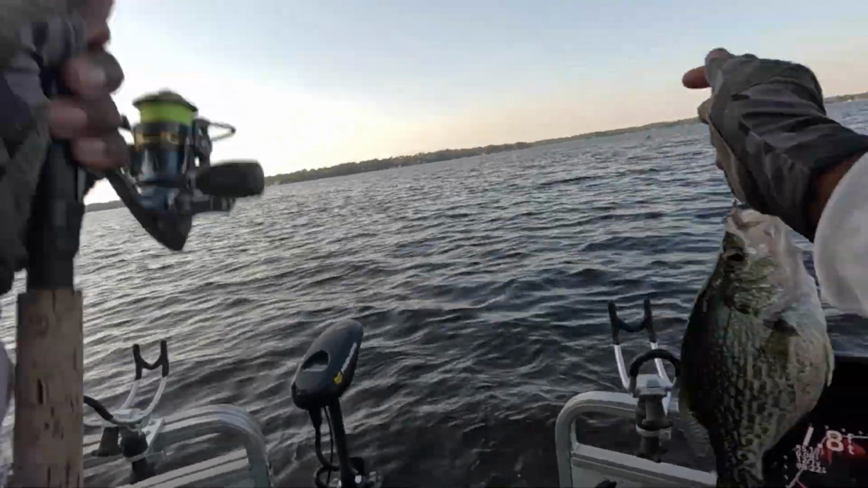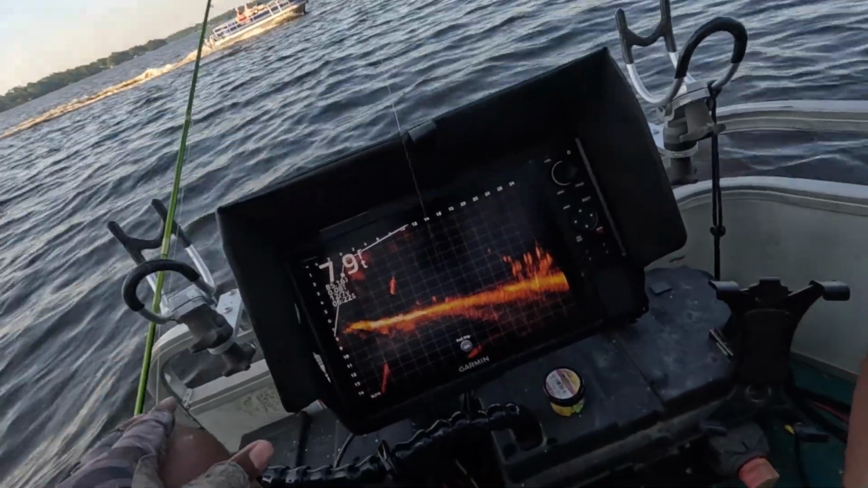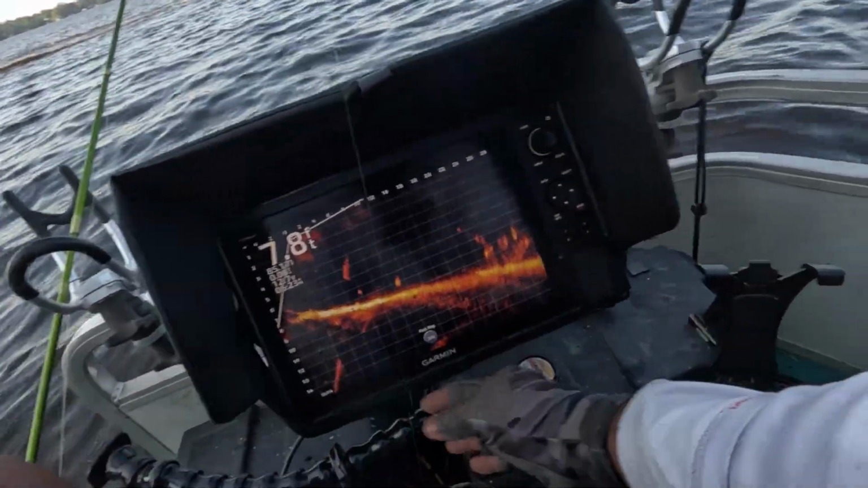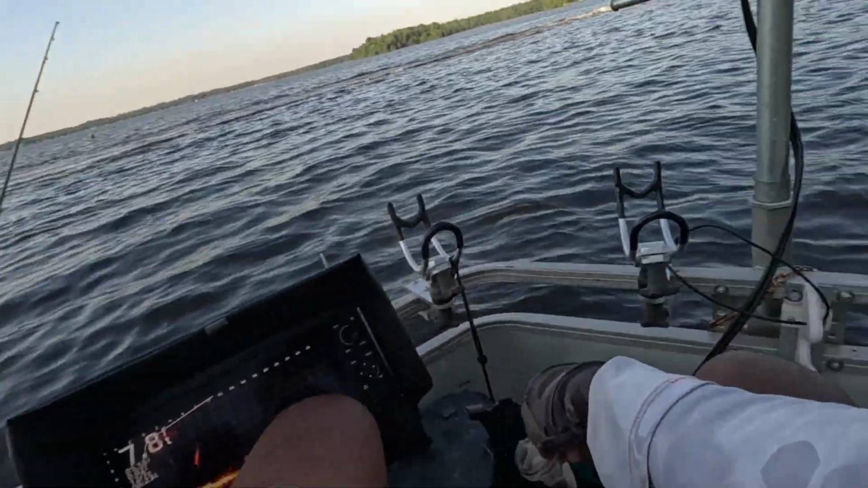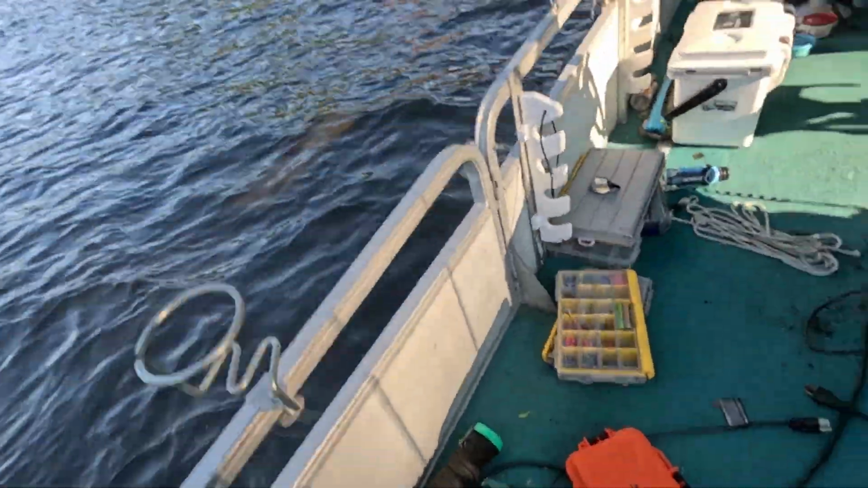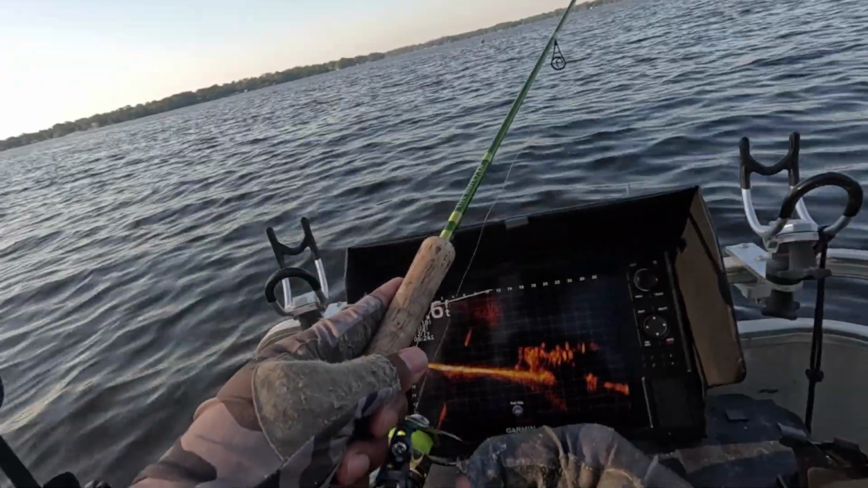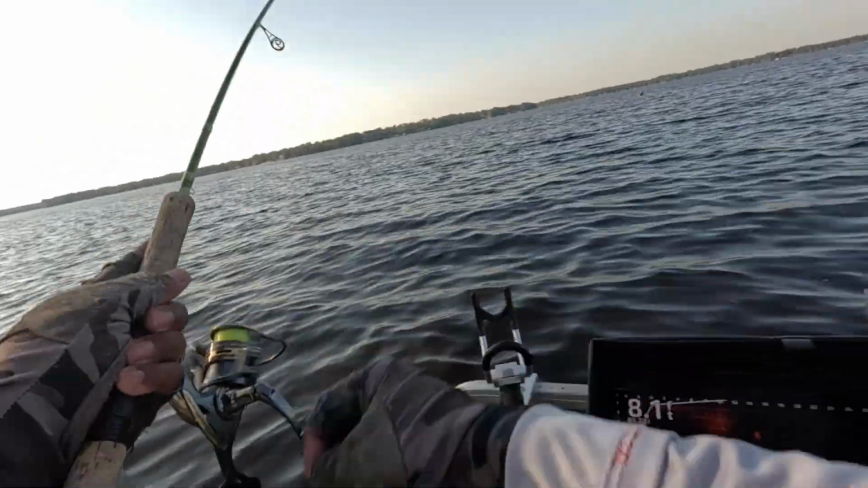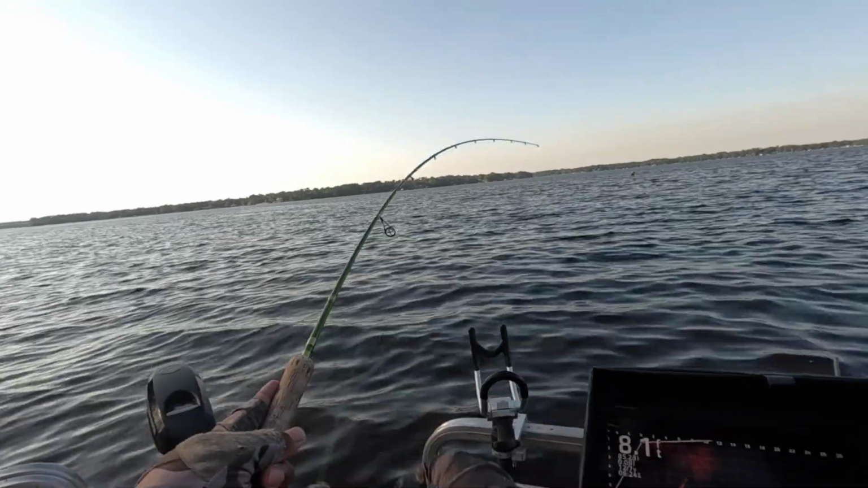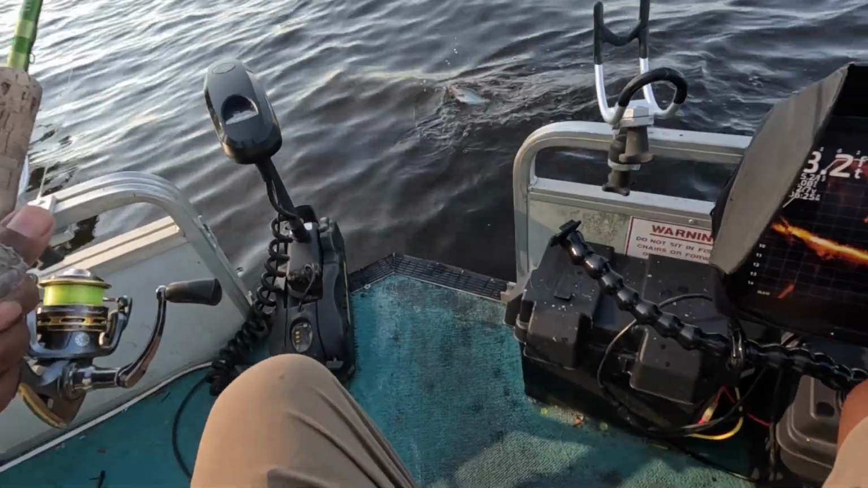You can boat flip a 2-pound crappie. Got him. Nailed him to the wall.